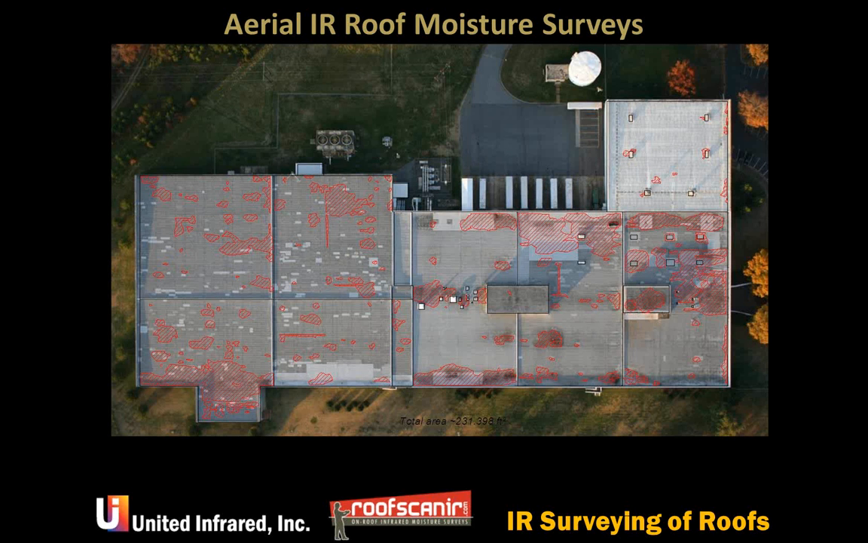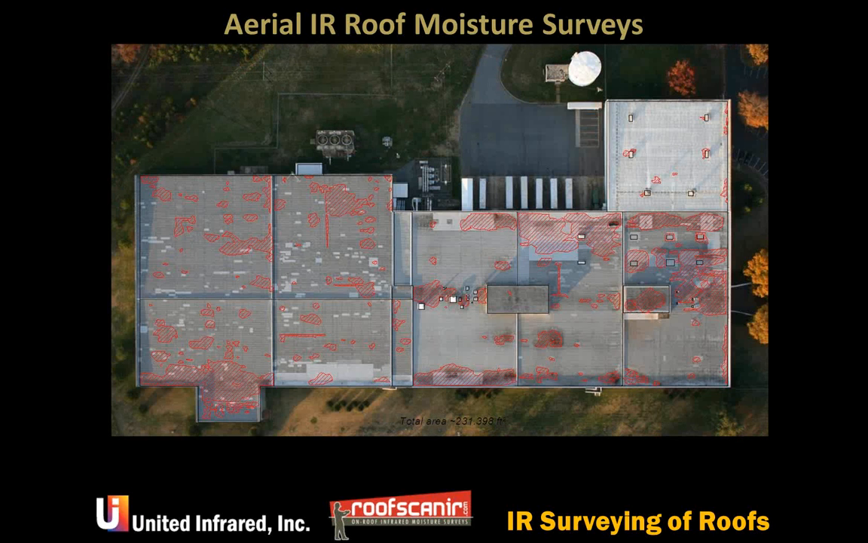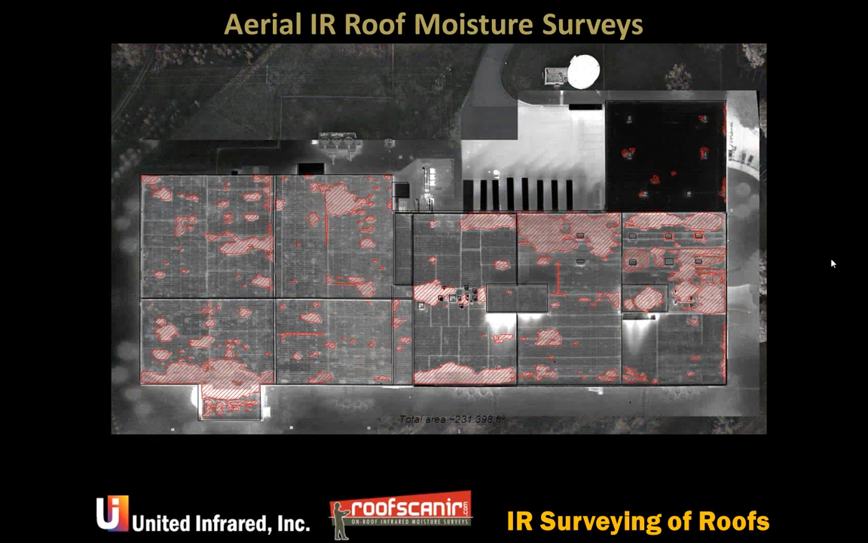So the idea is that you can now take the CAD and overlay it over the visual picture of the roof and the infrared picture of the roof. You notice this, whoever did the repairs originally on this roof did a marvelous job, because all these light colored areas are where they did the repair work, and by and large, especially on this section here, those places are dry. So the owner squeezed another 10 years out of this roof, and that's the idea there.